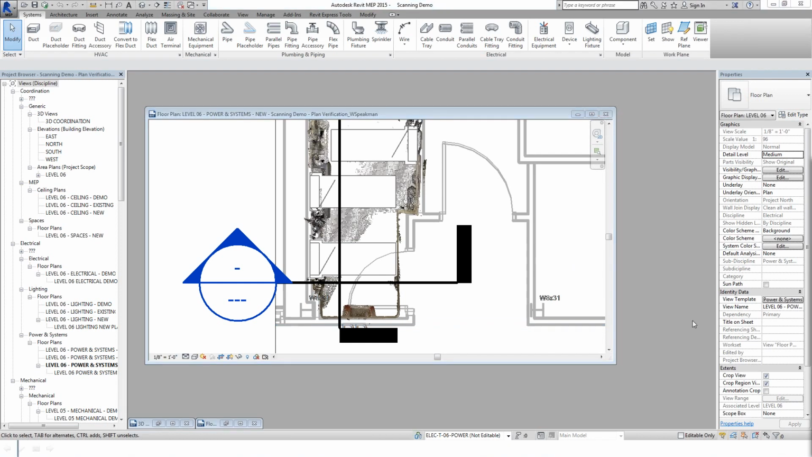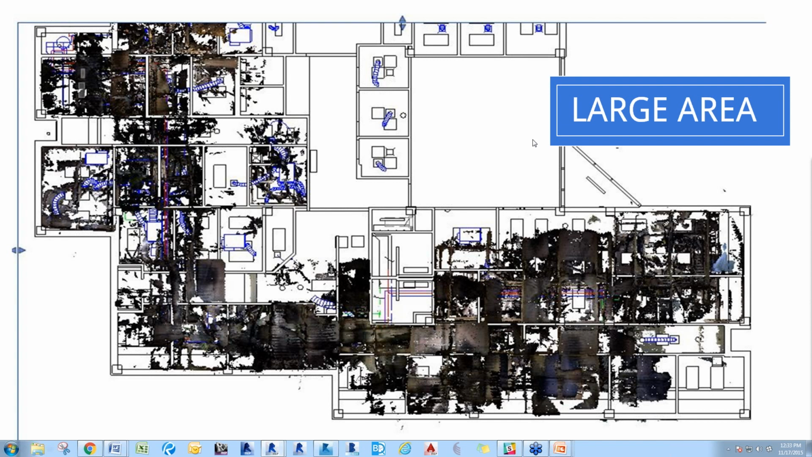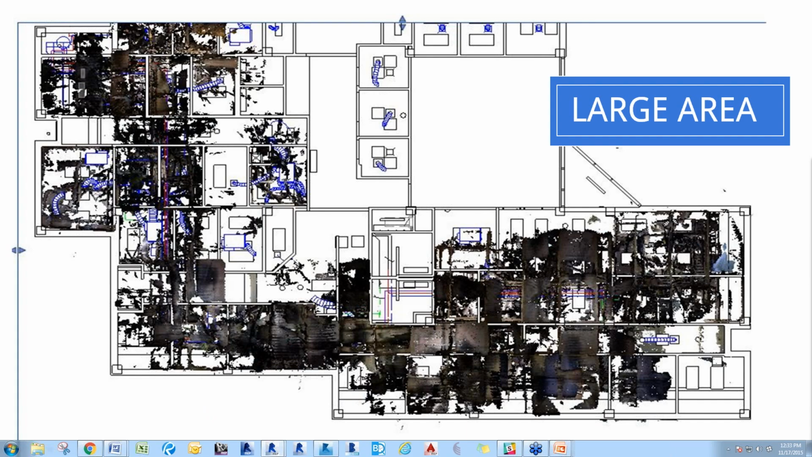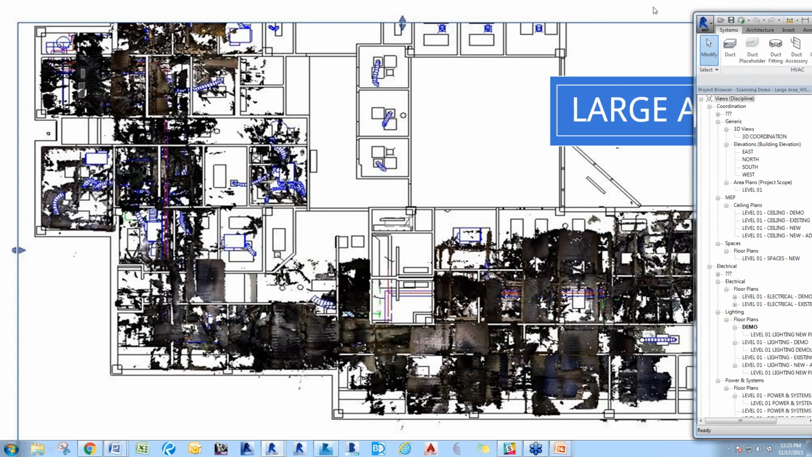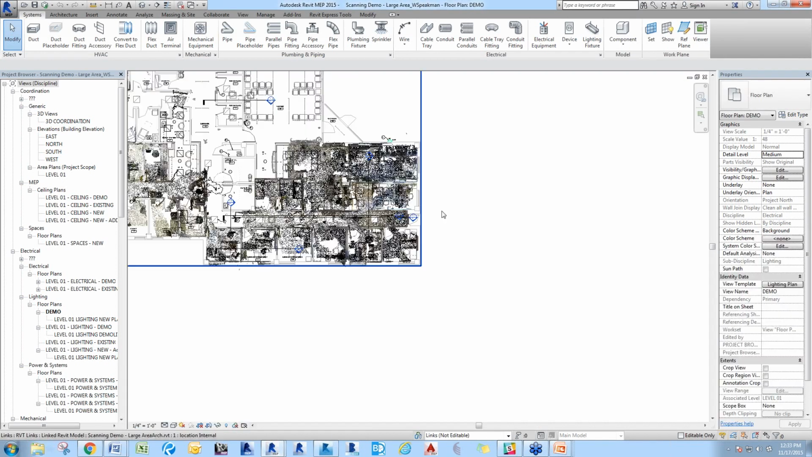The next example that we have was capturing a large area and using that to do some verification after the fact. So here is the scan that I mentioned earlier.